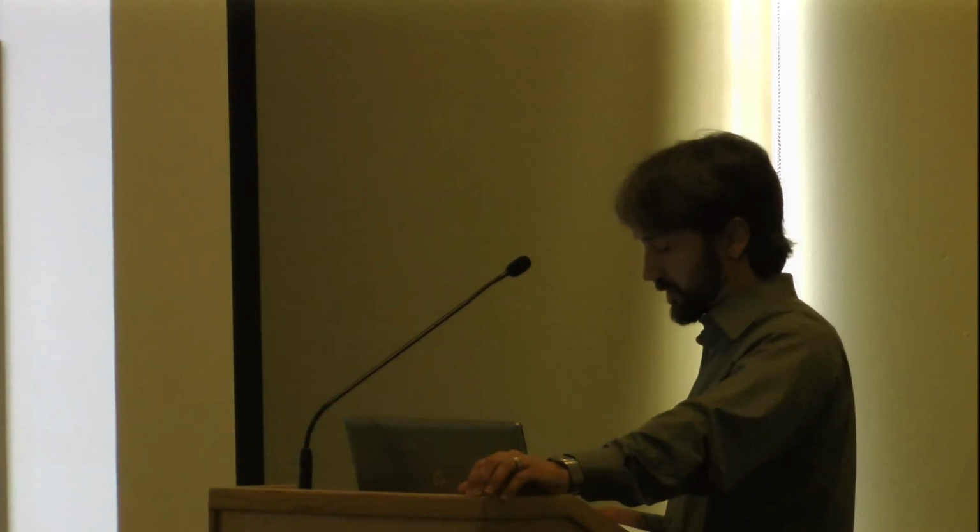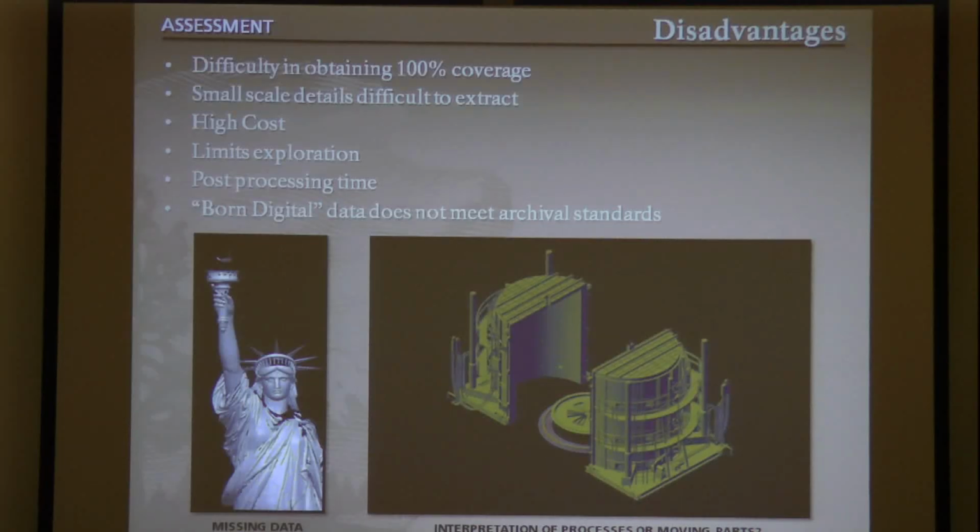Some of the disadvantages include difficulty in obtaining 100% coverage, difficulty in obtaining accurate information for small-scale details, the high cost. Purchasing hardware, multiple software packages, subscription services, and the training needed to use it all can be prohibitively expensive. It can limit exploration of details. The time savings in the field is often offset by longer post-processing times in the office.